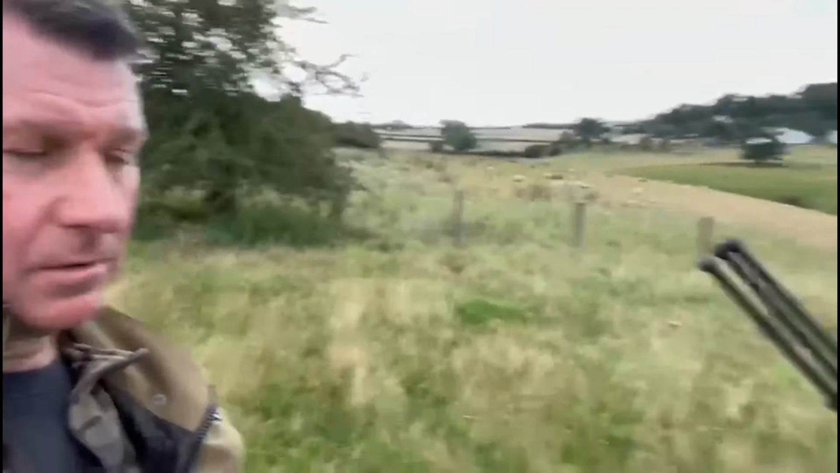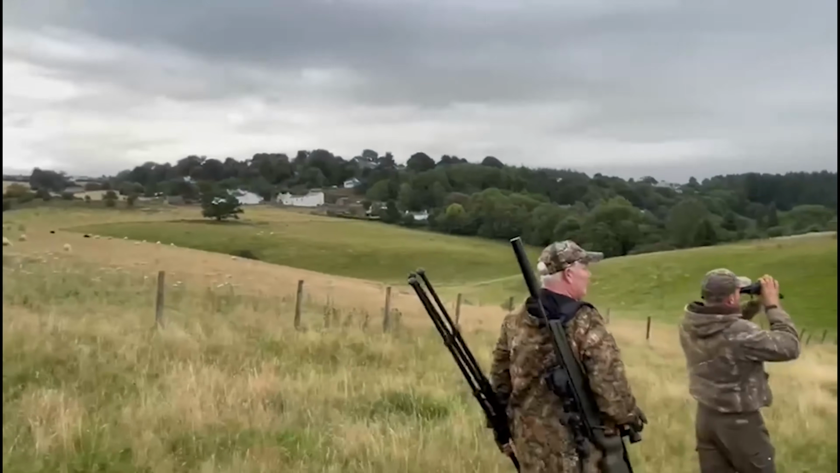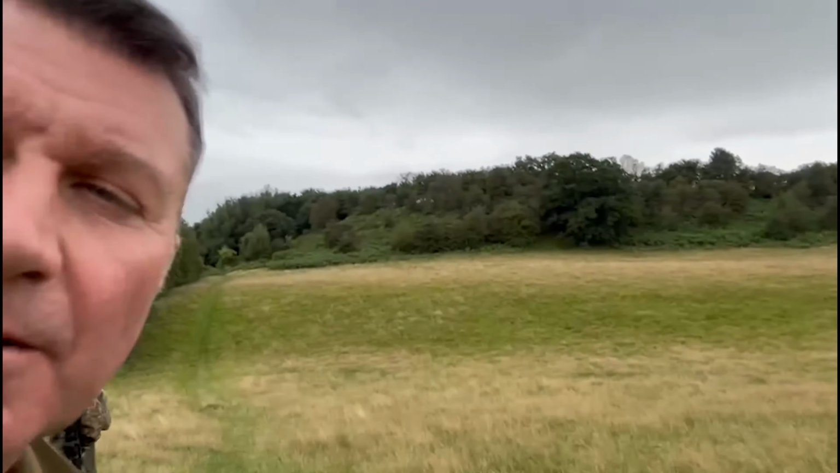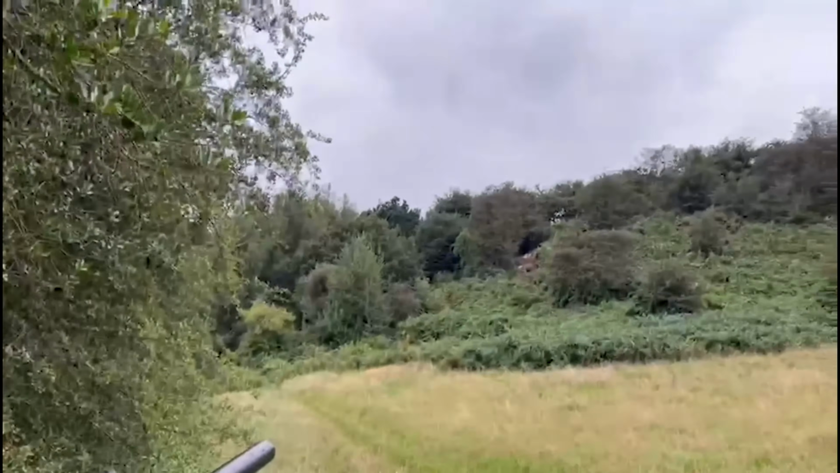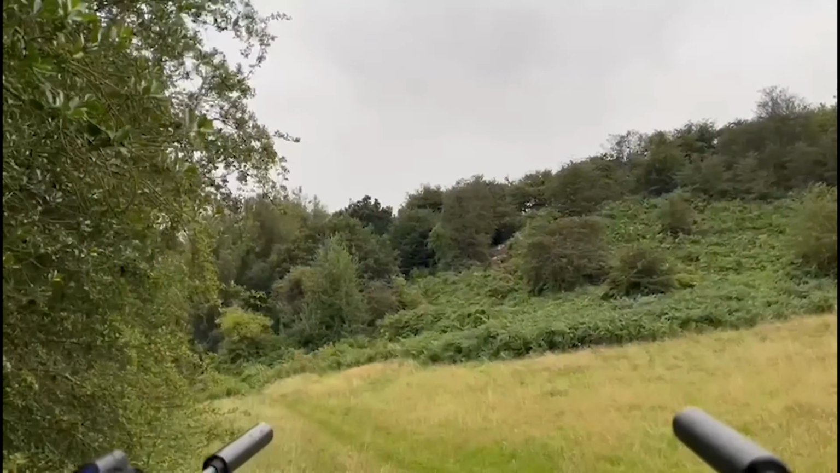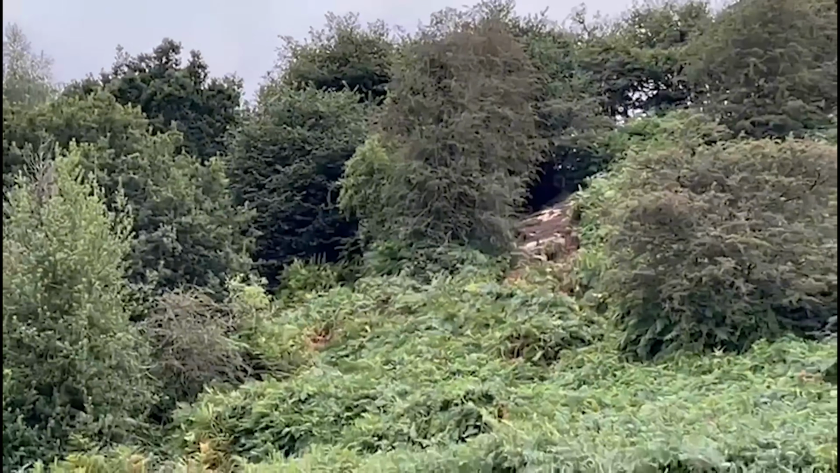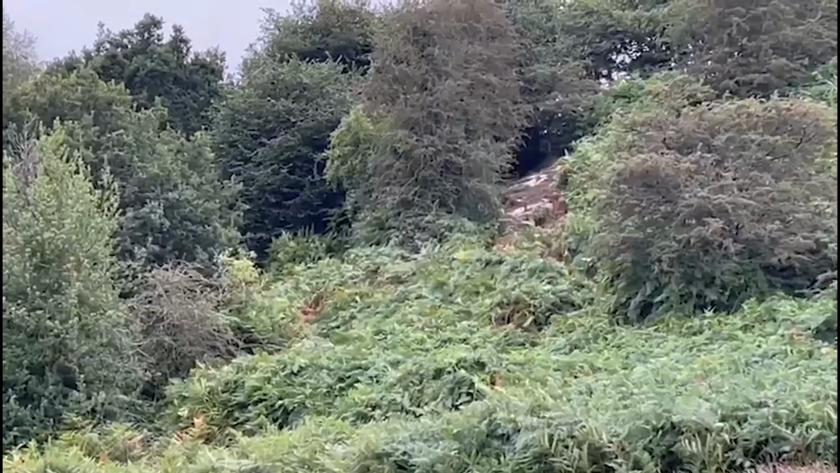We've just arrived in the stand and there's boar in already. So the boys are going down. Well, he's going to take first shot. That's where they are feeding just now, up the hillside. You can just make out the bait station there. That's the bait that Thomas has been putting down, and the boar normally come from the left. So it's just sitting wait now.